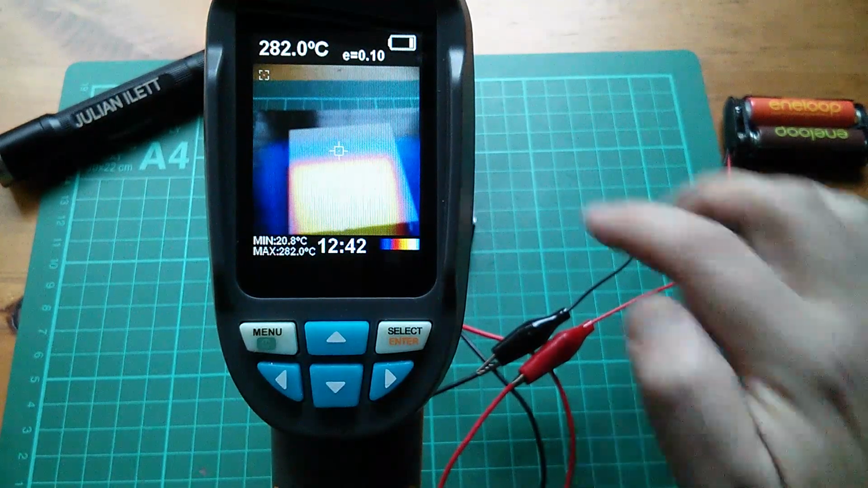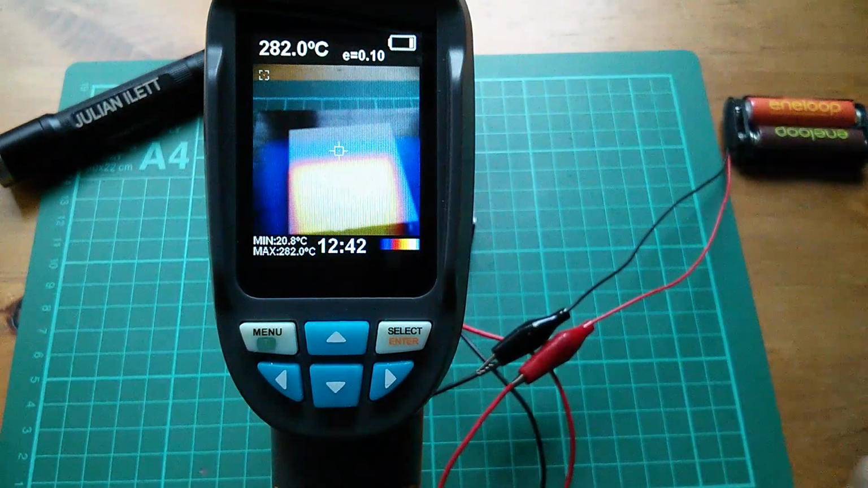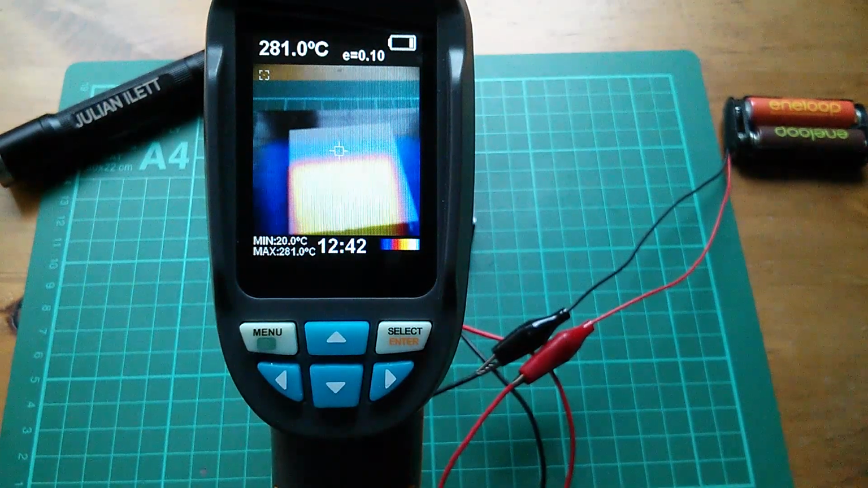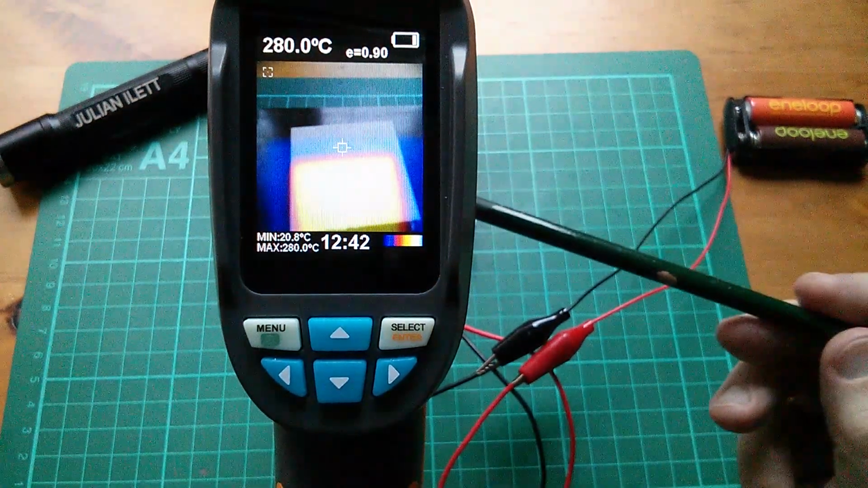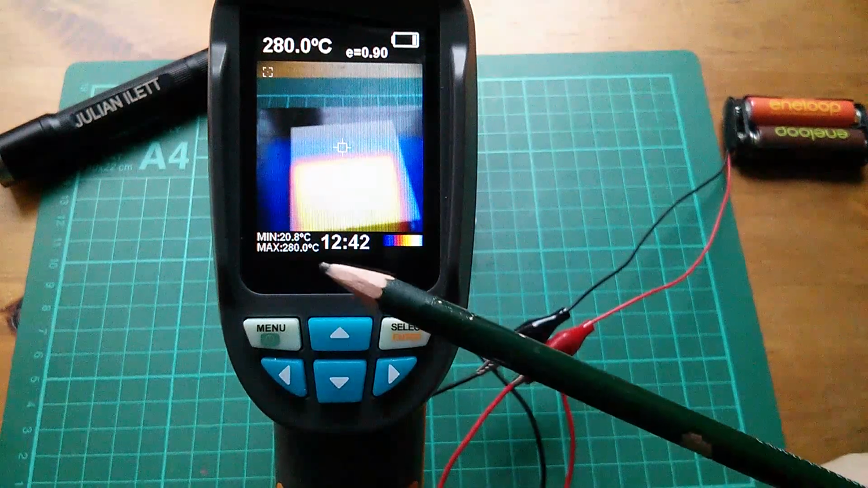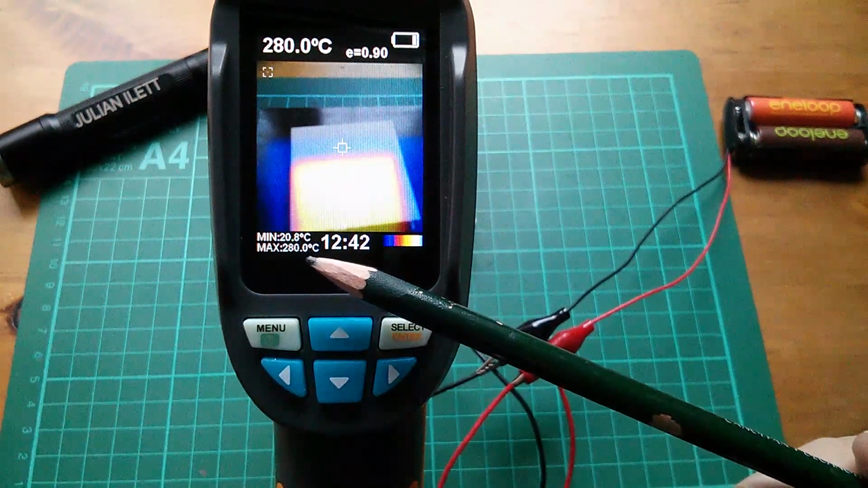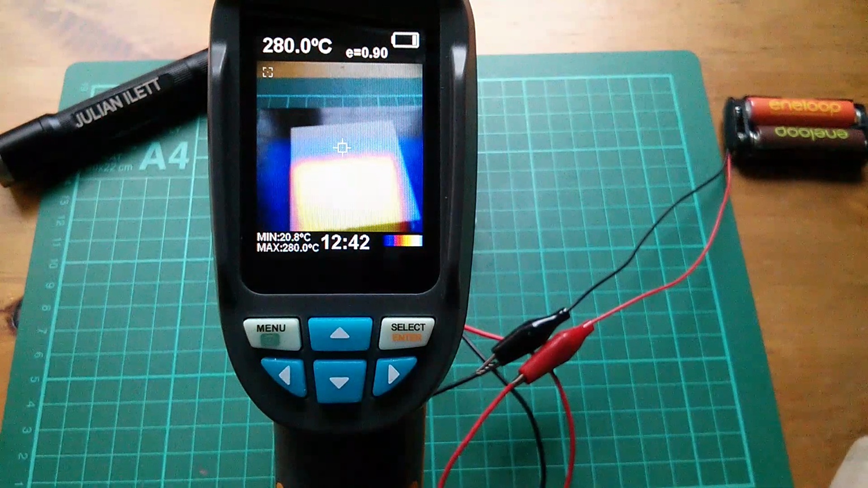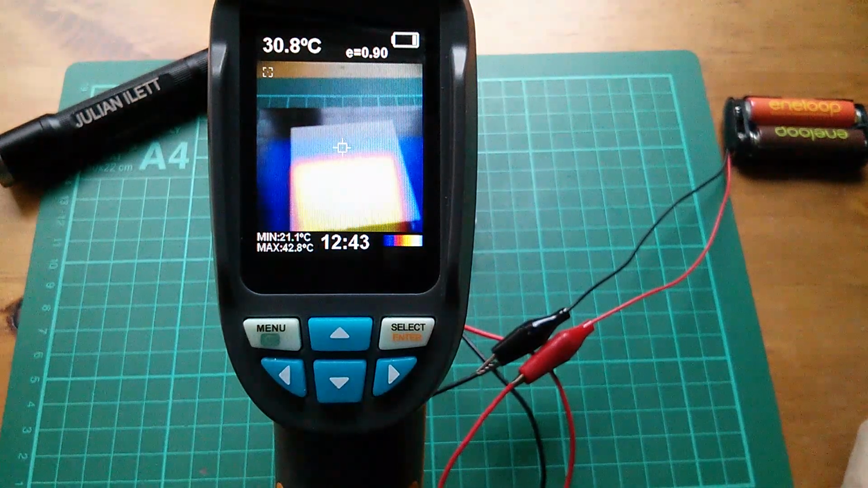Let's do a hot side reading at emissivity 0.9, which was the emissivity for aluminium oxide. Right, I've set it to 0.9. Now that's reading 280 degrees, but I figure that will change gradually. That should drop down now with an emissivity of 0.9. So let's just give that a while to do it. Yes, that's dropping down.